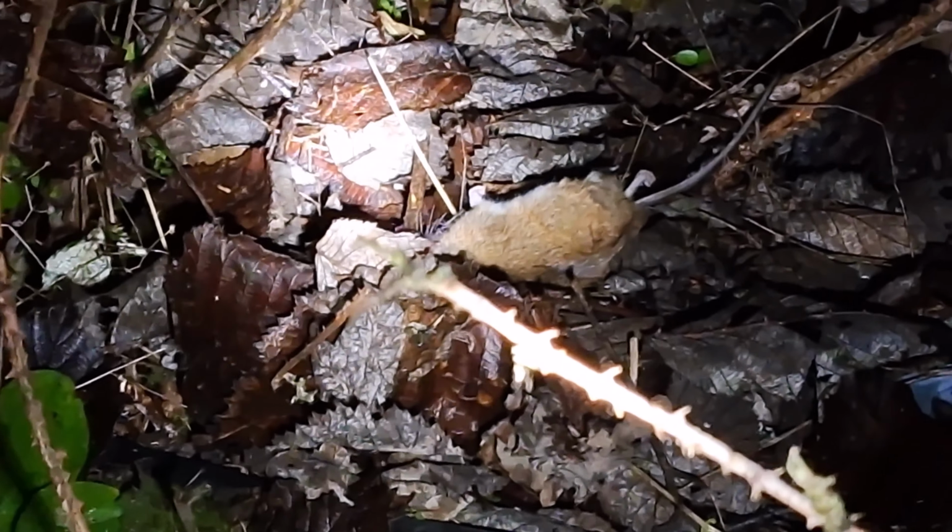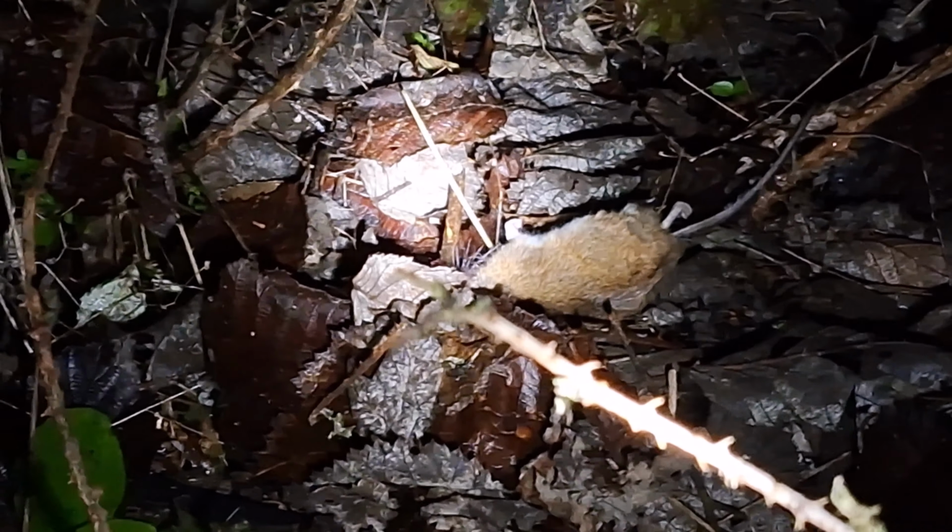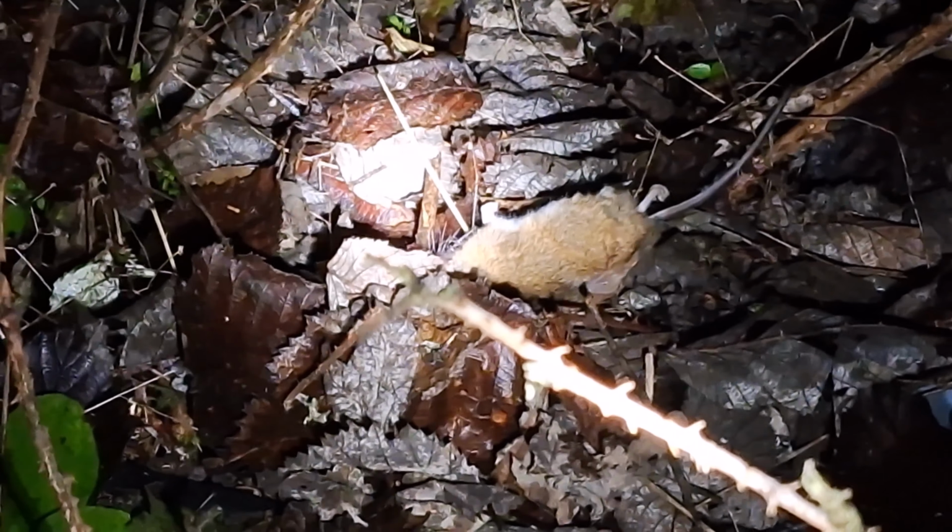So there seems to be more mice than rats tonight. So get the grabbers and get him out of here.